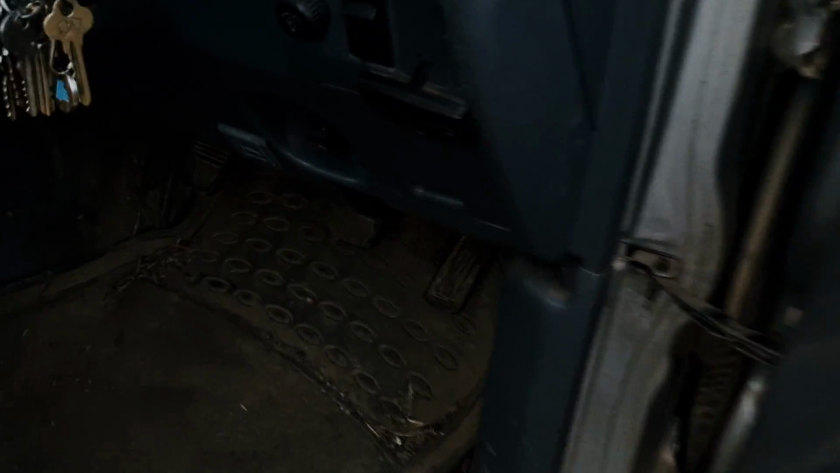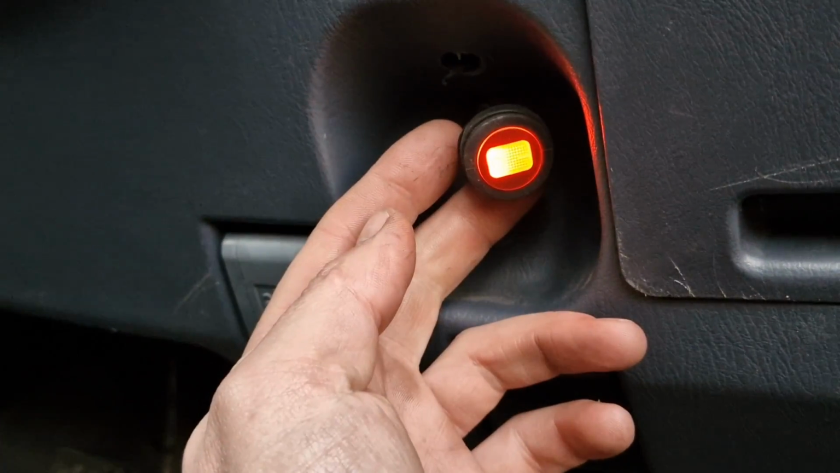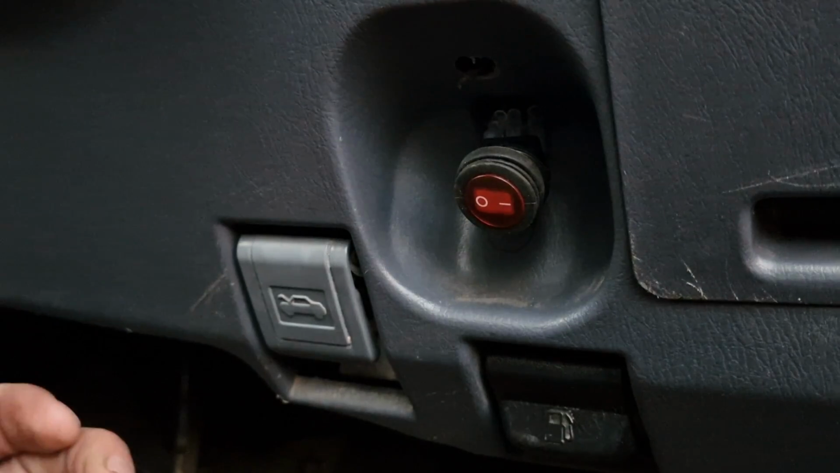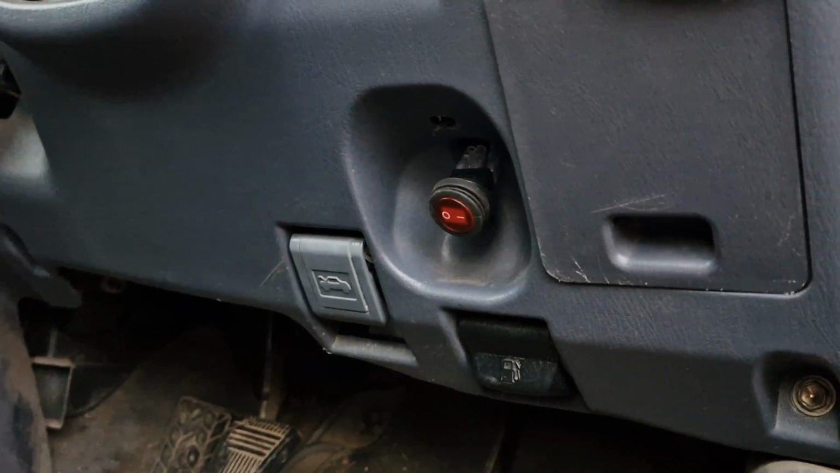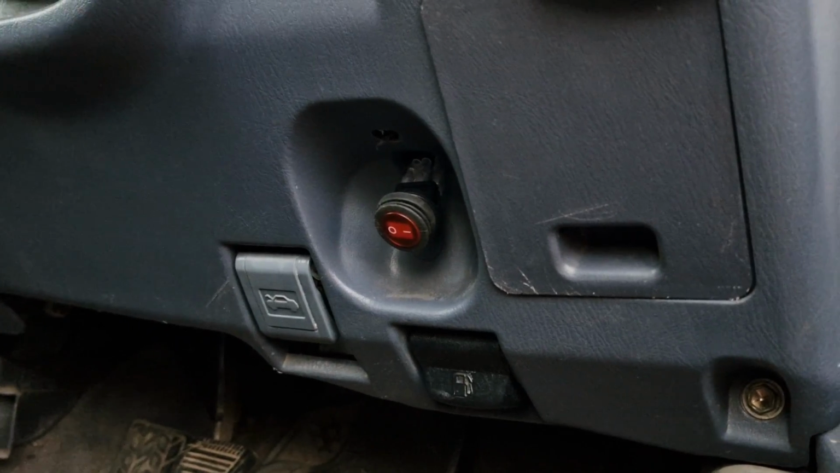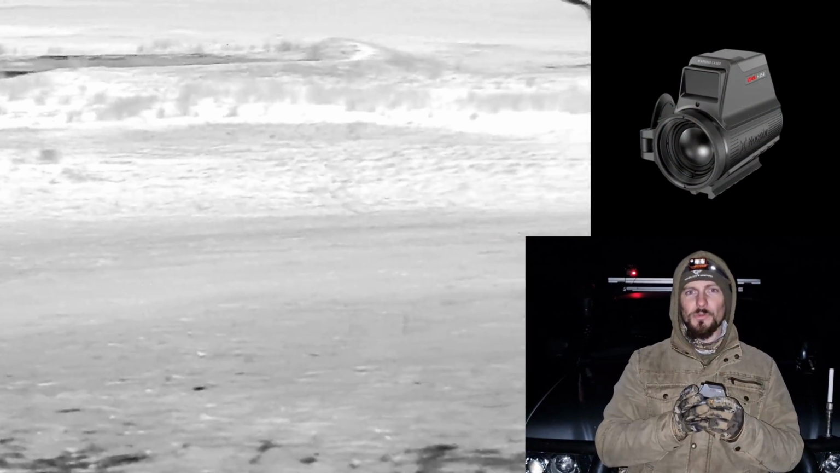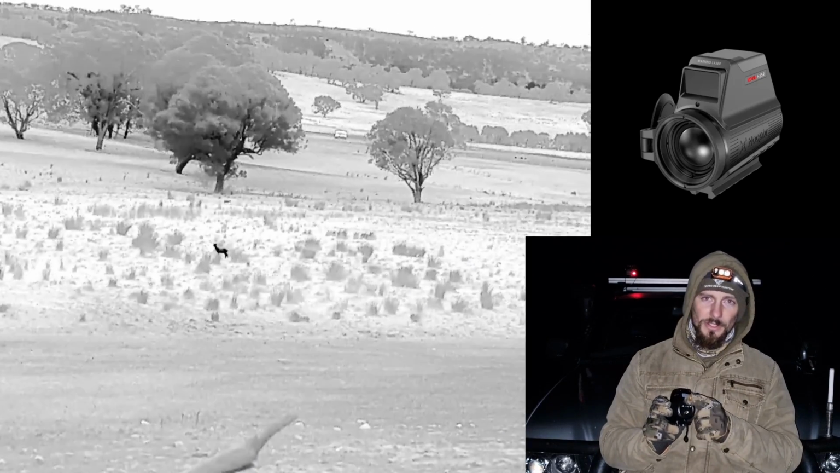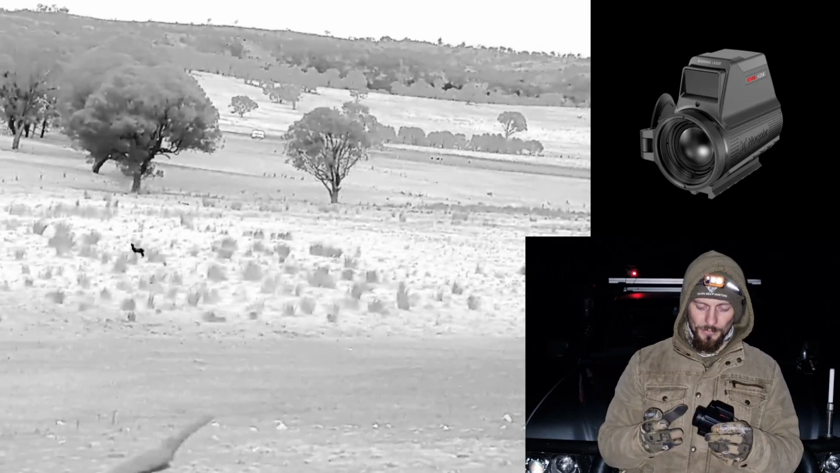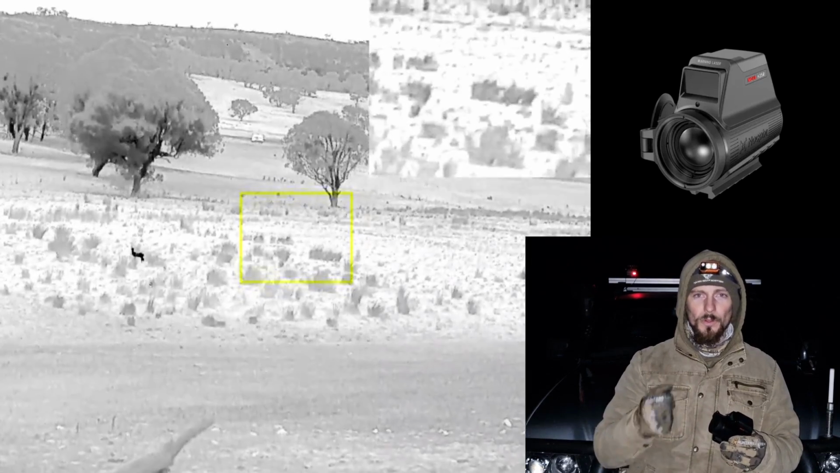And the reason why I went with a wiring harness was so that then on the inside, I've just got this switch where I can turn it on and off. So that way it's just not running on constant power when it's connected to the battery, and I've got total control over turning the unit on and off while I'm out using it. It comes with a cable that plugs into the back here. It also has a USB-C charging port. So I've just used an accessory wiring harness, and gone to my ute battery.